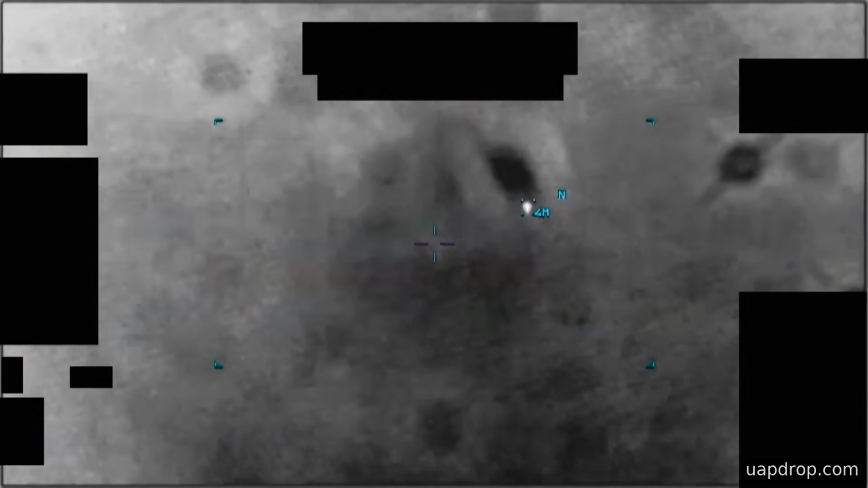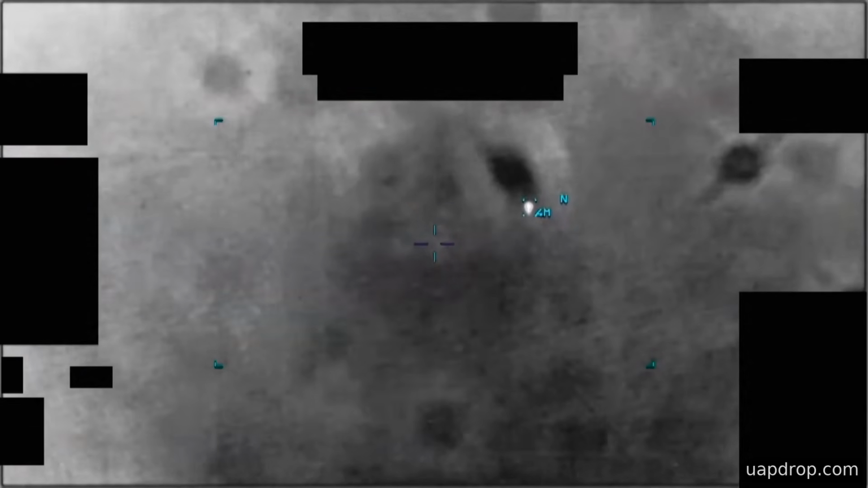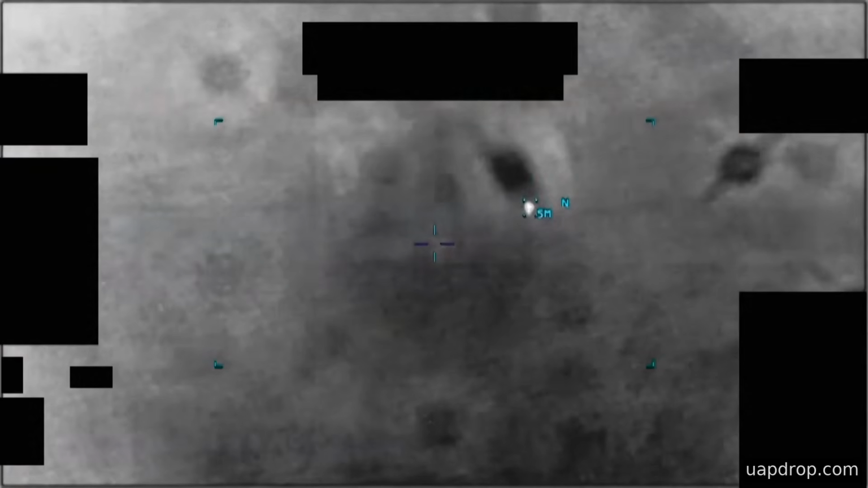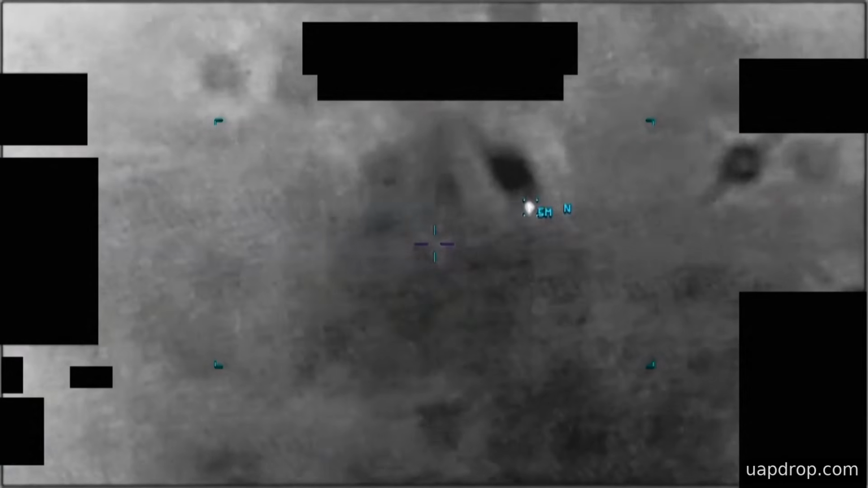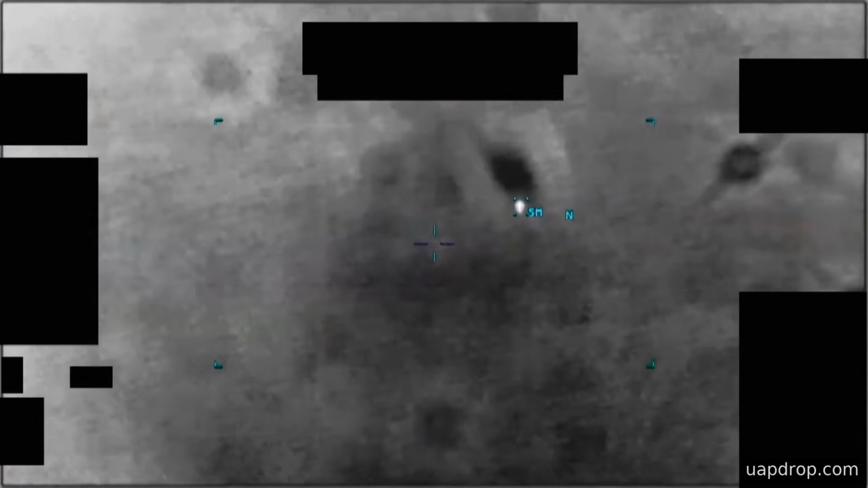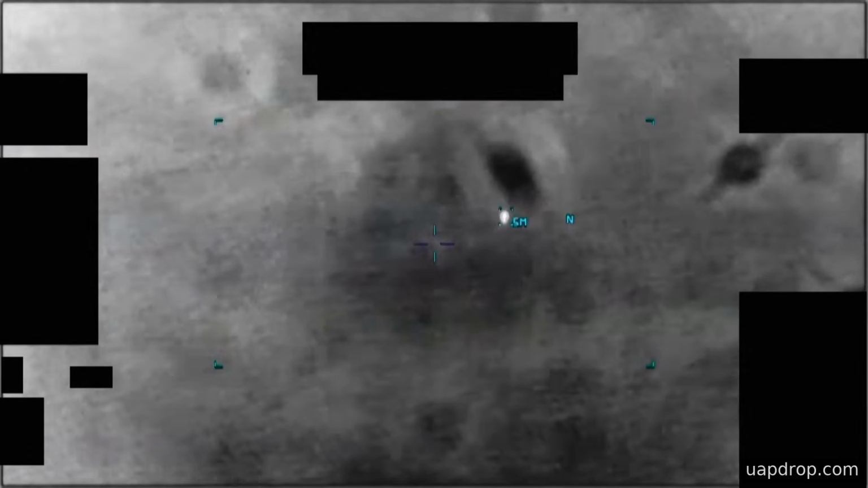What you see is an infrared representation rather than a visible light image, which emphasizes heat contrast and suppresses color and surface detail. Early in the clip, a distinct area of contrast appears. The sensor zooms and pans to hold that patch in frame, and a reticle is used to mark it. For much of the nearly 5-minute clip, the tracker follows that area of contrast, adjusting zoom levels and panning smoothly.